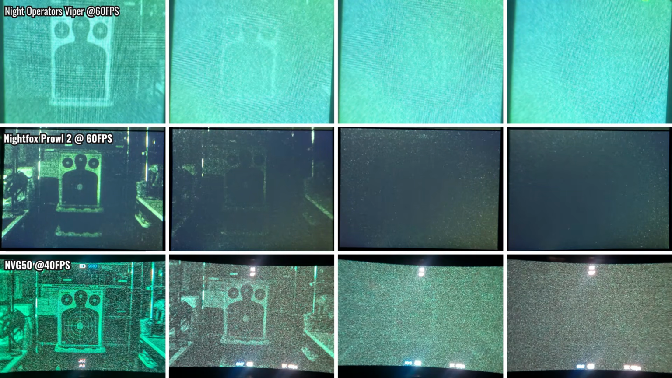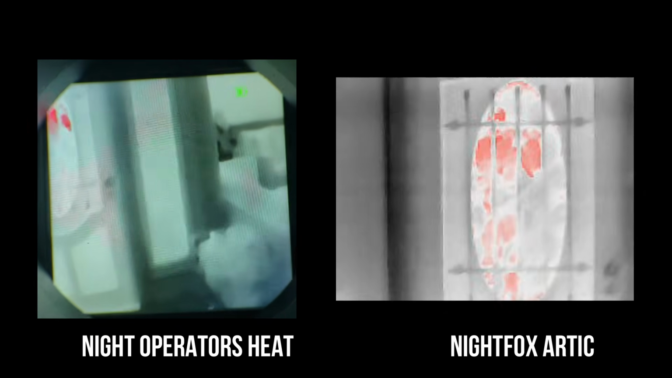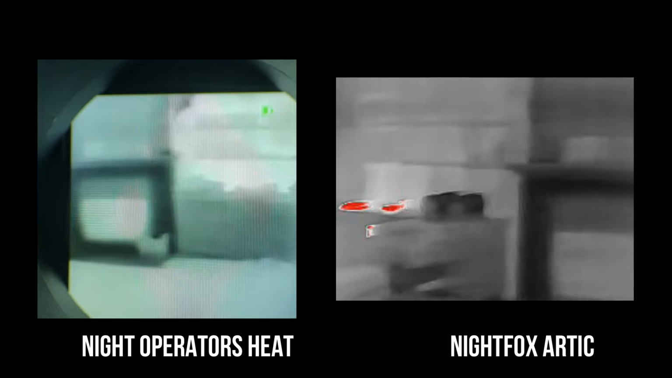Here's a comparison shot showing these two devices in four different step lighting conditions, and also we're comparing it to the NVG 50. As you can see, the Prowl 2 is slightly better than the Viper, but they both fall off completely past level 2, and the NVG 50 is still able to produce a slight picture at level 3, so that device is definitely a step up in low light, no IR performance compared to these budget devices. However, both the Prowl 2 and the Viper are running at 60 frames per second, and the NVG 50 is only running at 40.